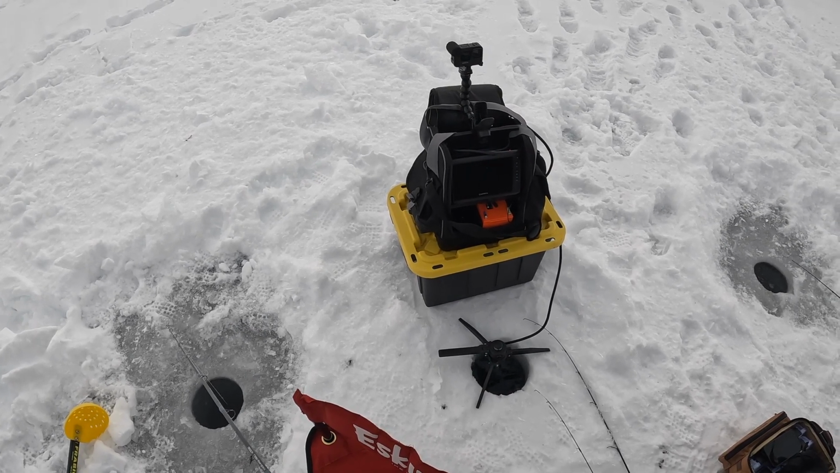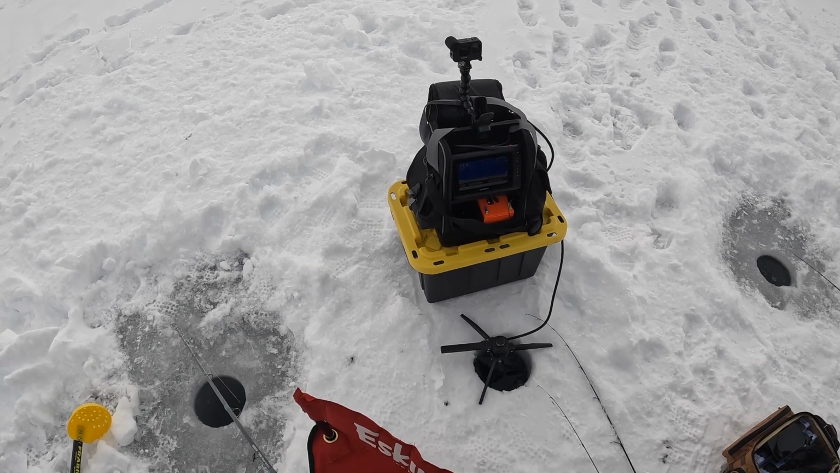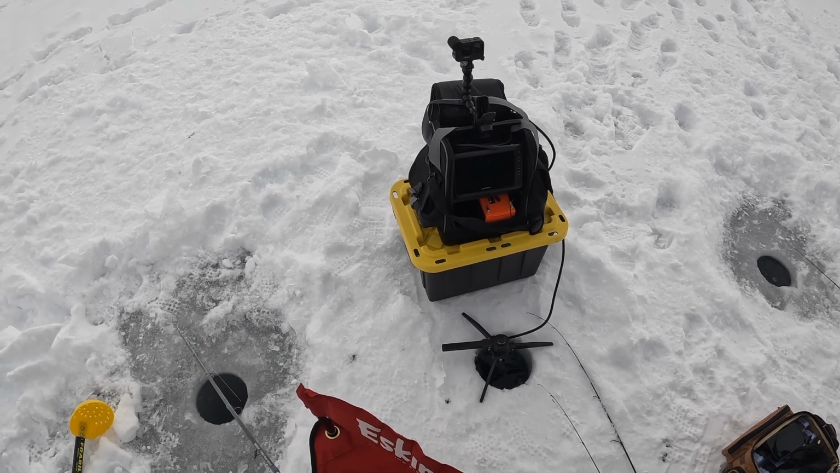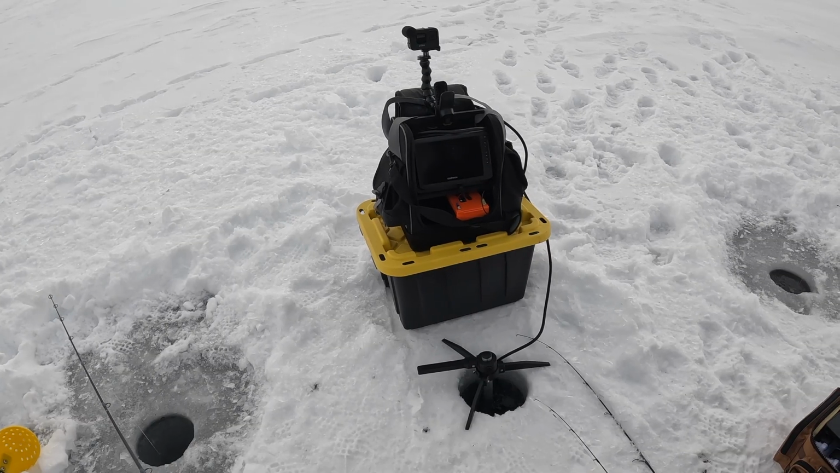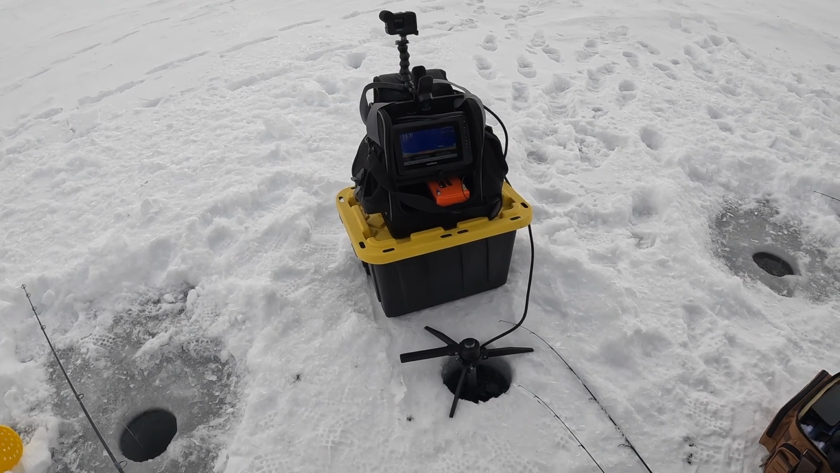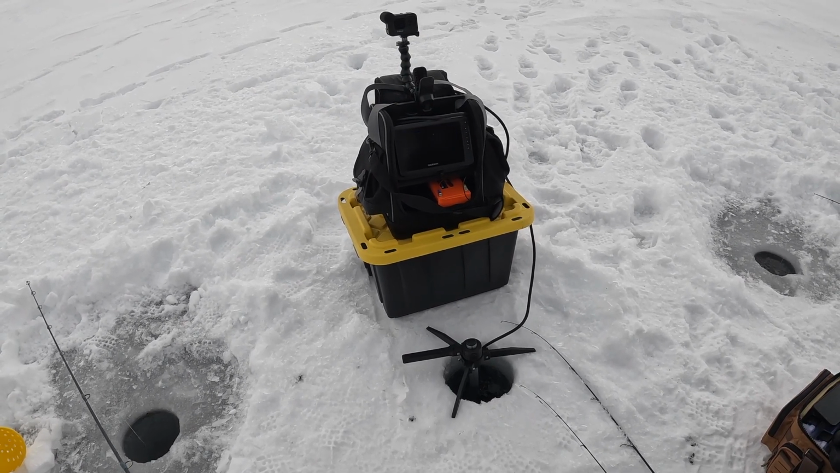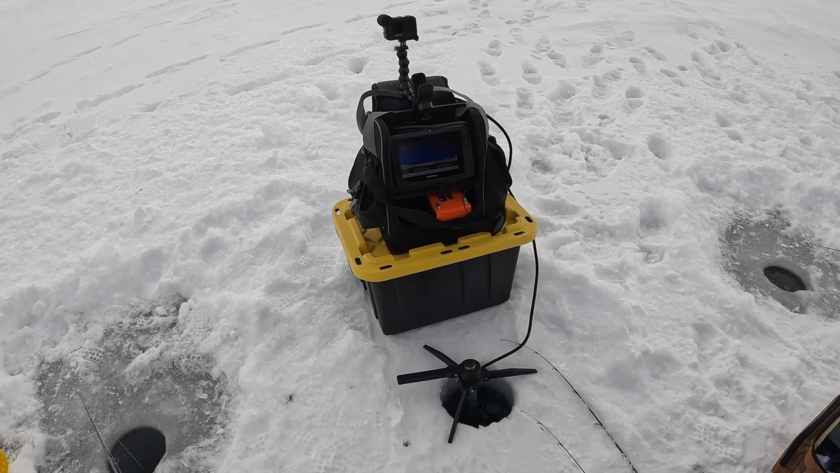What happened? Because he knew we were about to leave again. That's a big fish. That's a very big fish. Hit it. Hit it. Oh, no. Come on. That's a very big fish. Hopefully that's a walleye.